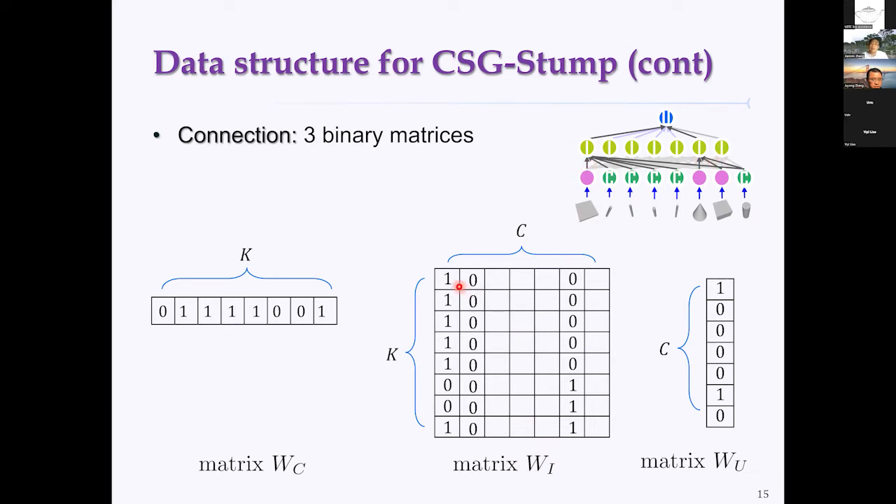For each element in this matrix, if the value is 1, then the node in the first layer is included in the intersection process. But if the entry value is 0, the corresponding node is not included.